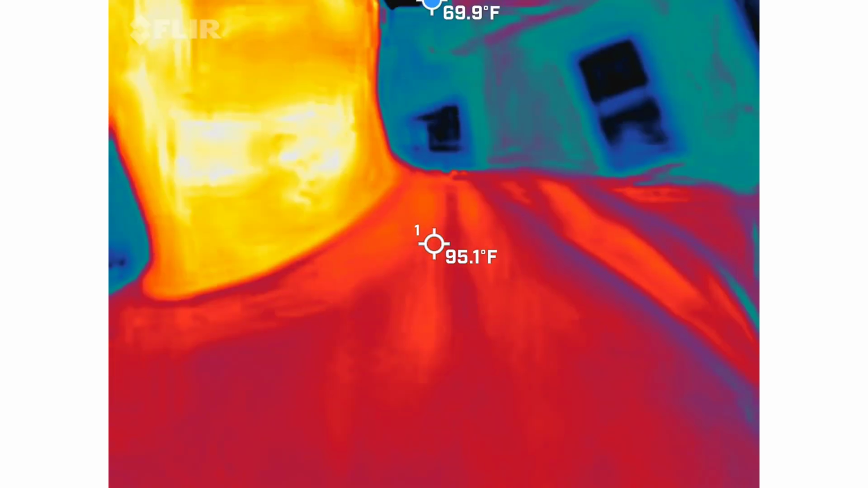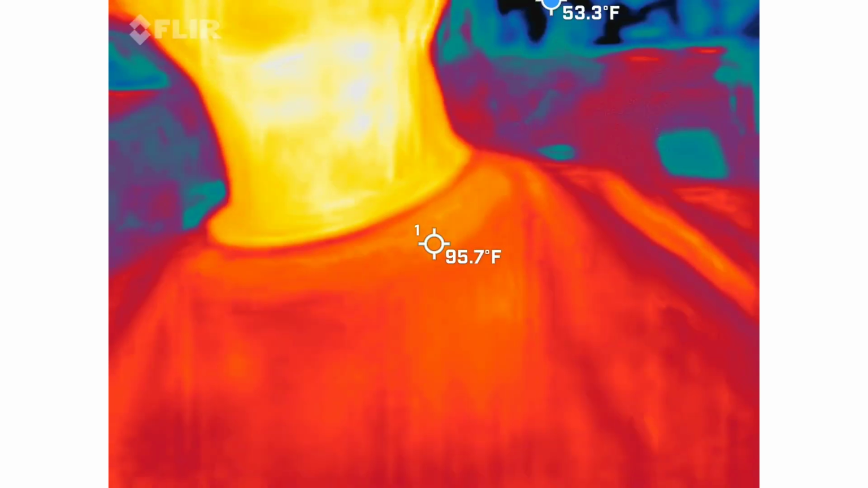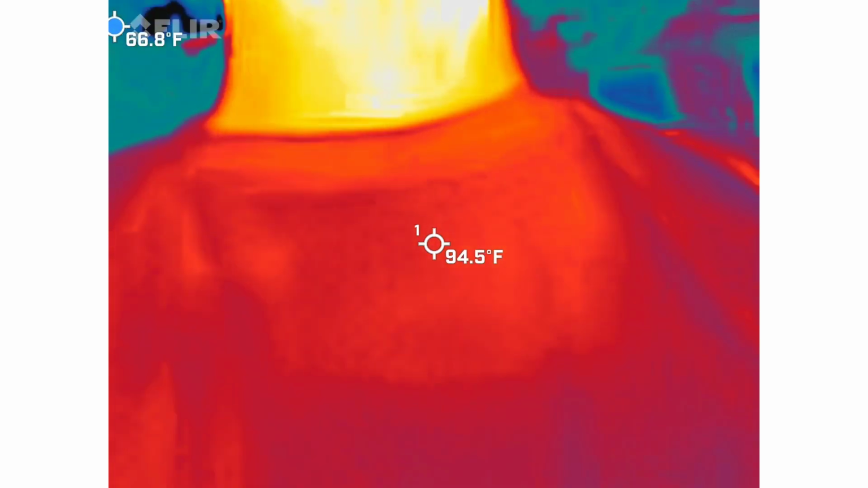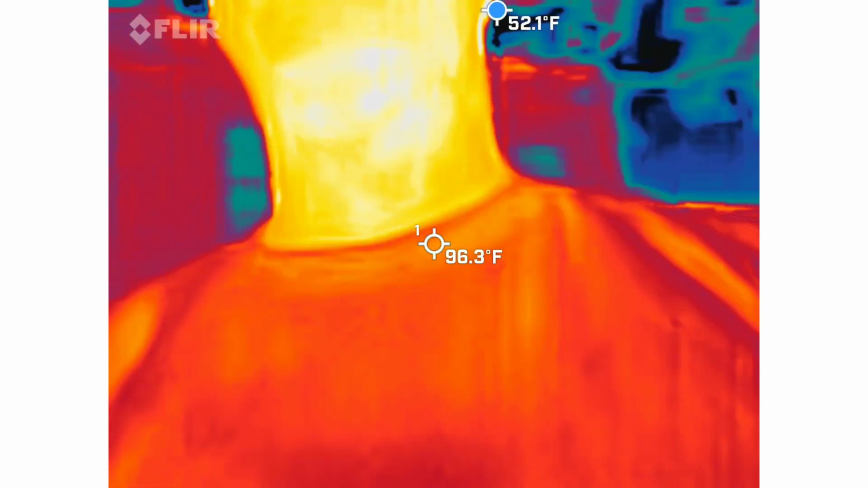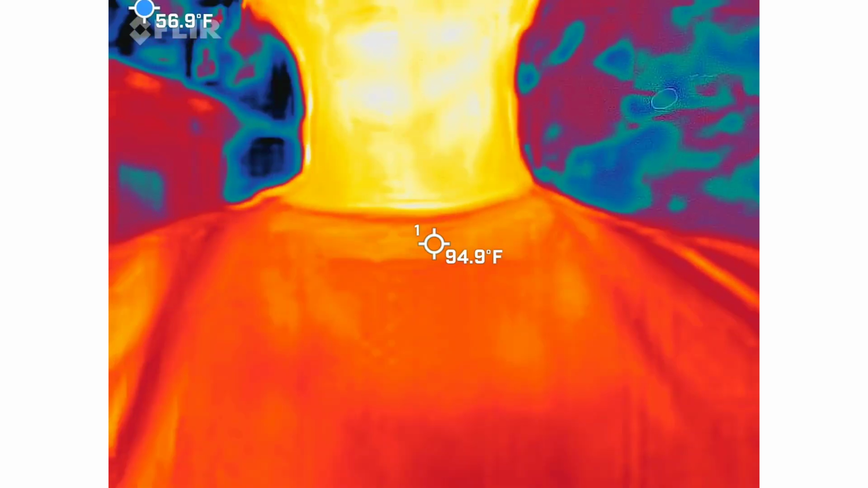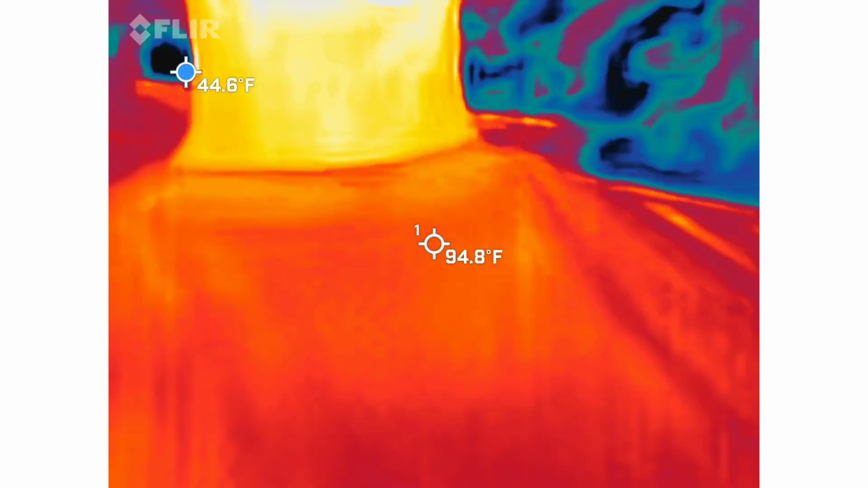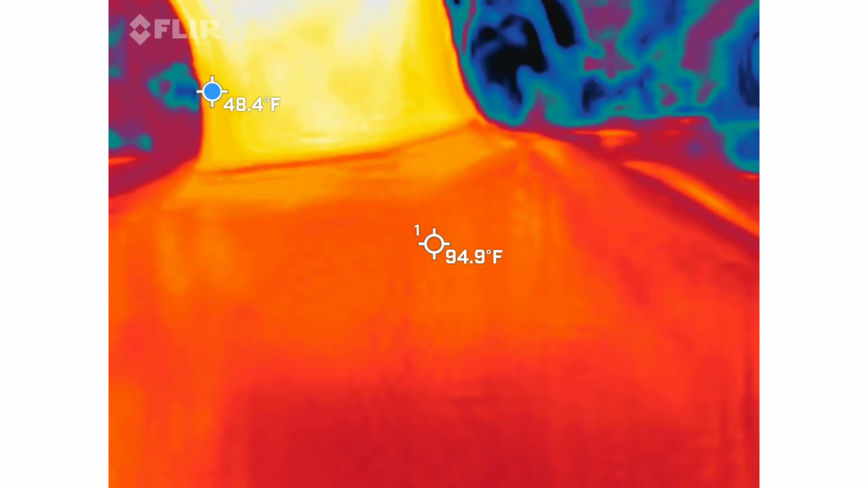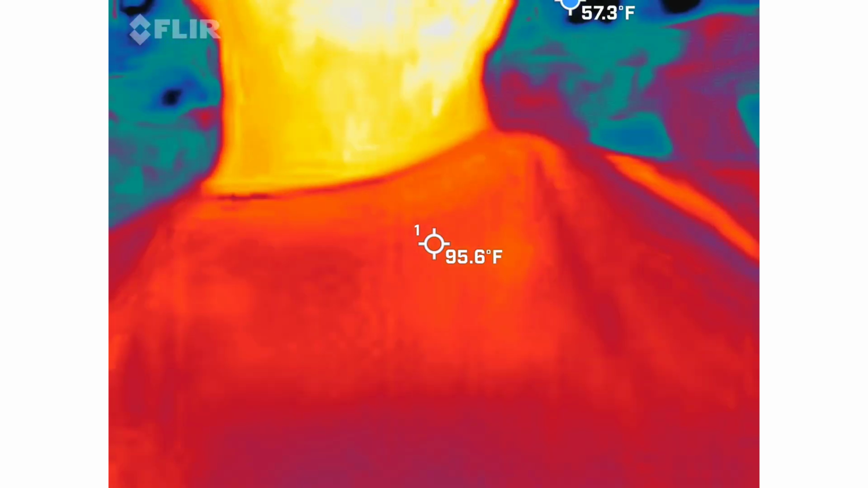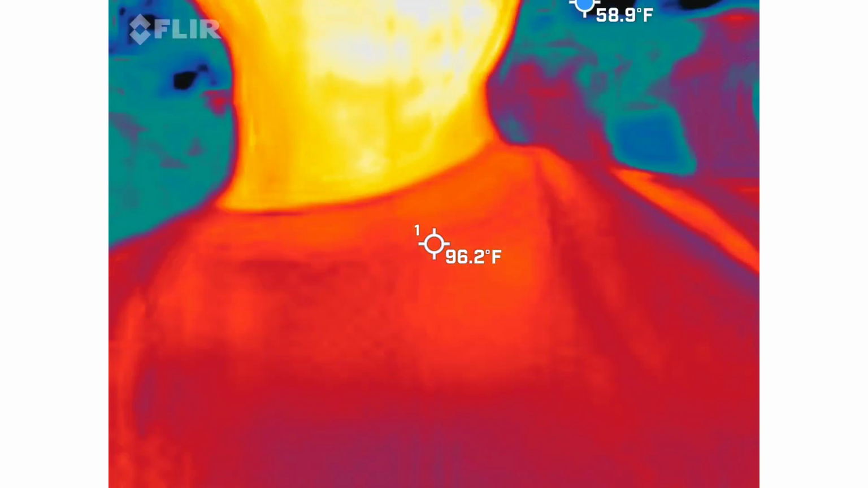So I will spot check this video for you when I'm going through your data tomorrow morning. But there's also a blue dot that's going around the screen, giving you the coldest spot in the frame at that particular moment. That's helping you direct the eye to where the coldest spot might actually be when you're watching your video. I have it set up that way on purpose. I also left the center crosshairs on there so the user can pinpoint something specific that they want to measure. Is that fair to everybody?